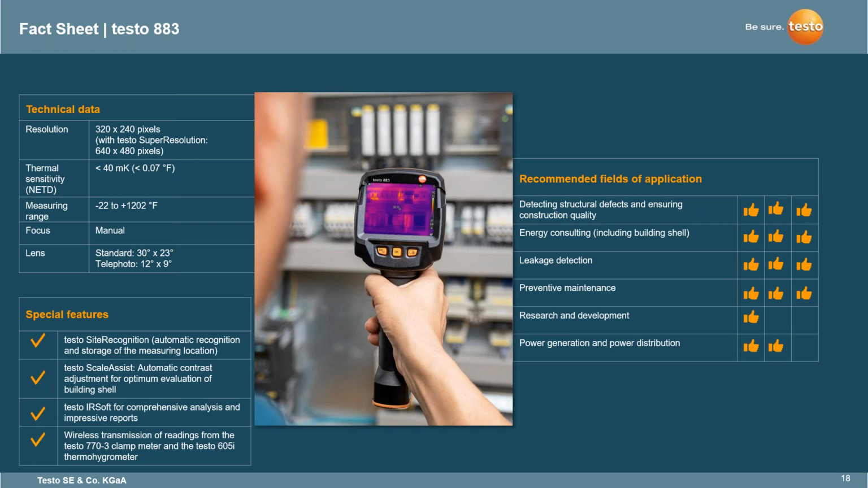There is an annotation feature as well that it does come with an earpiece that you can speak into the imager where it's saved when you're taking those readings, and you're able to get everything that you need when it comes to taking your notes on the actual inspection that you're on.